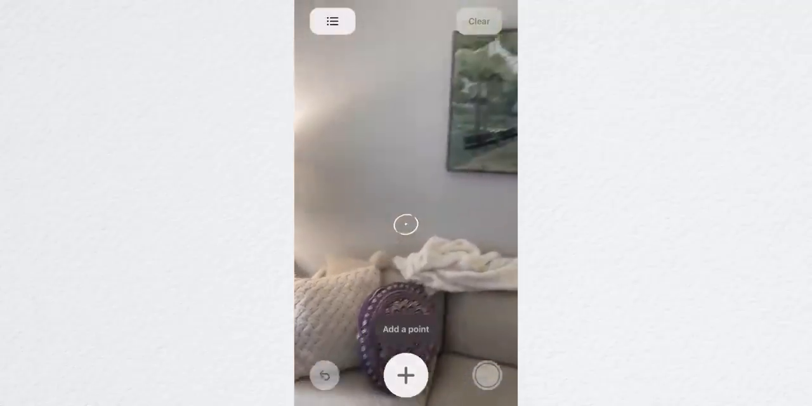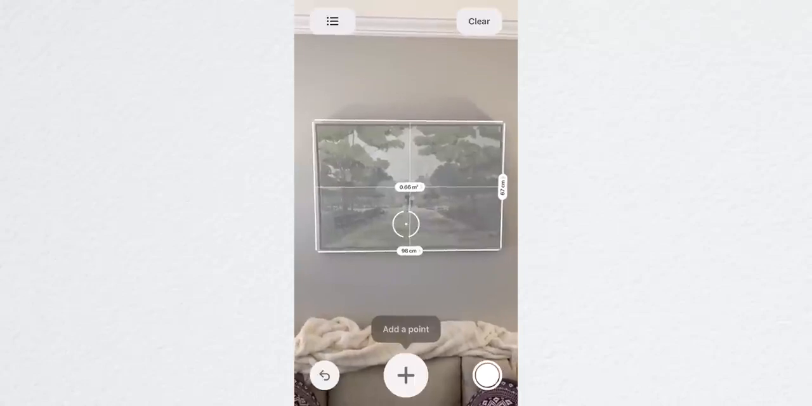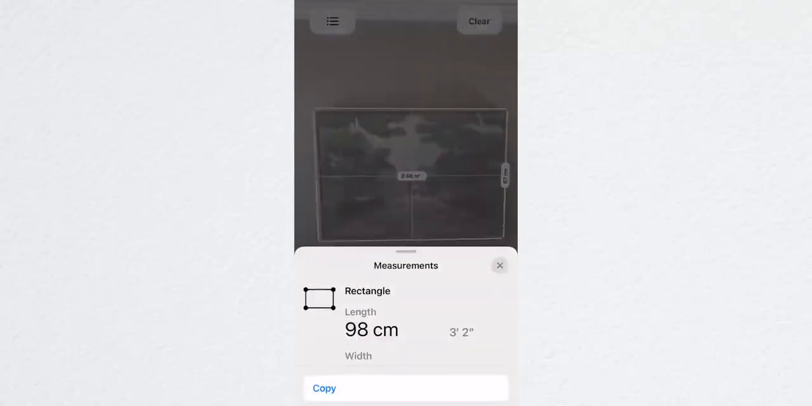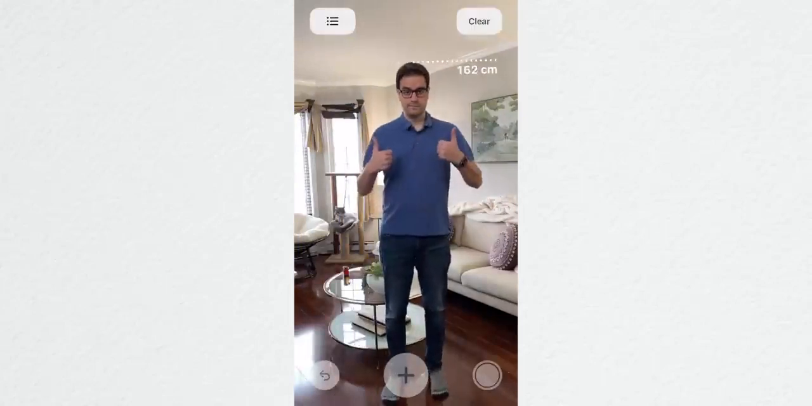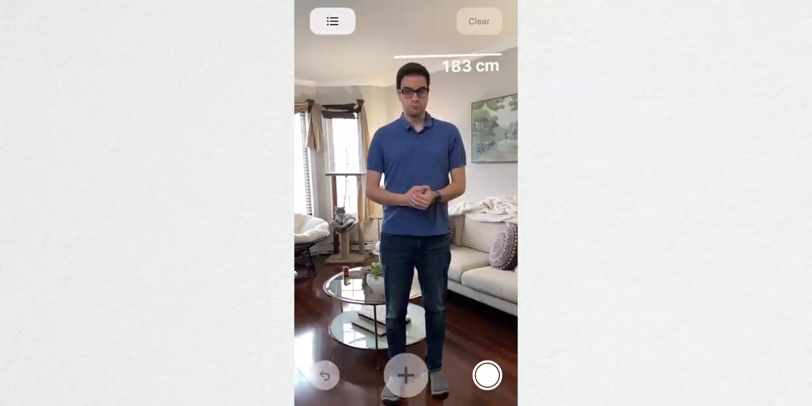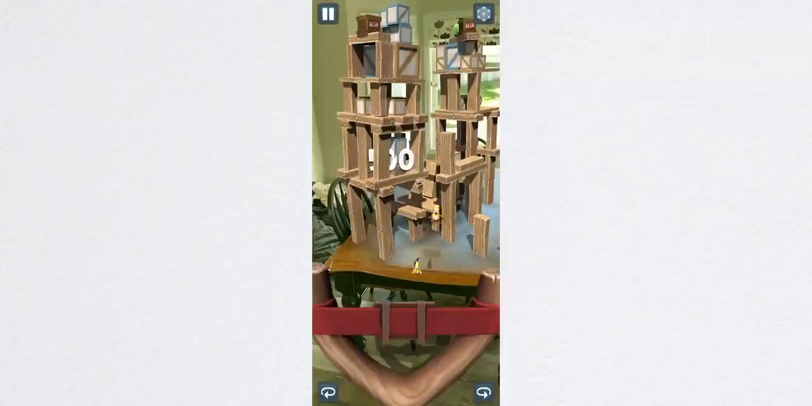It'll also attempt to map out objects that are squares or rectangles in shape and then give you all of the measurements for all sides at once. Try doing that with a tape measure in 3 seconds. The app can now measure your height too. You need a tripod or a friend to help you with this one, but all you need to do is stand up next to a wall with your full body in view, and the app will attempt to accurately measure your height.